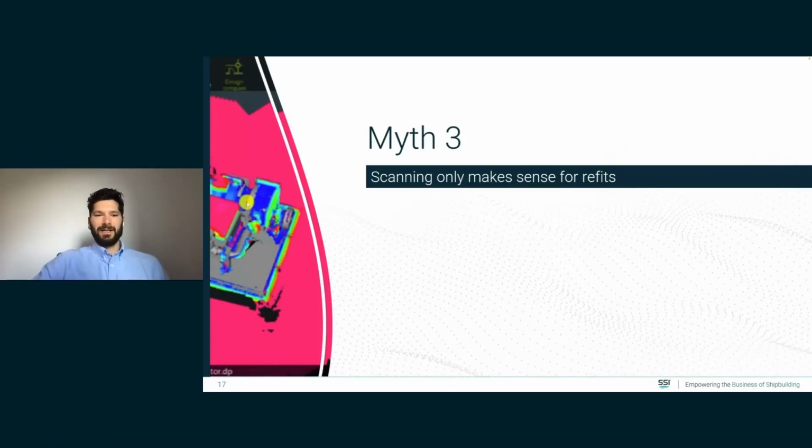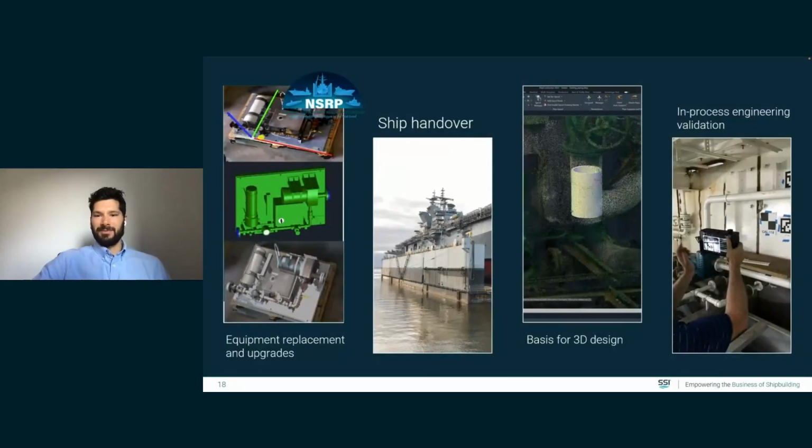So myth number 3, and I think this is another really common one, is that scanning only really makes sense for refits. Quickly, I think we'll get to debunking that. So first off, a great use case is equipment replacement and upgrades. This can be a part of a refit, but it doesn't have to be, right? Design models might not even exist, or they're paper-based or out of date. And so modifications often go undocumented with midlife equipment replacements or maintenance. And this is actually an NSRP project we're working on with DotProduct as we speak.